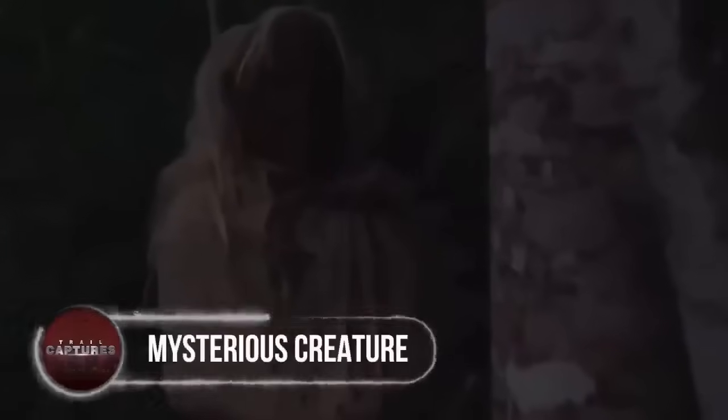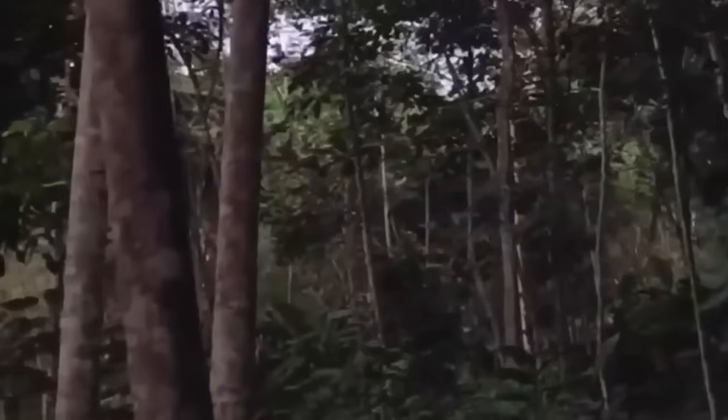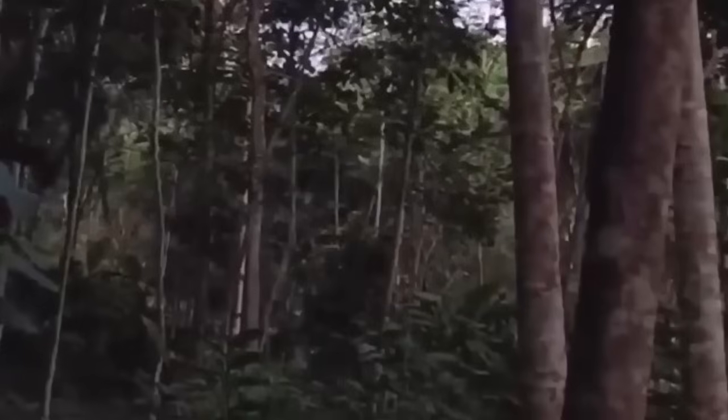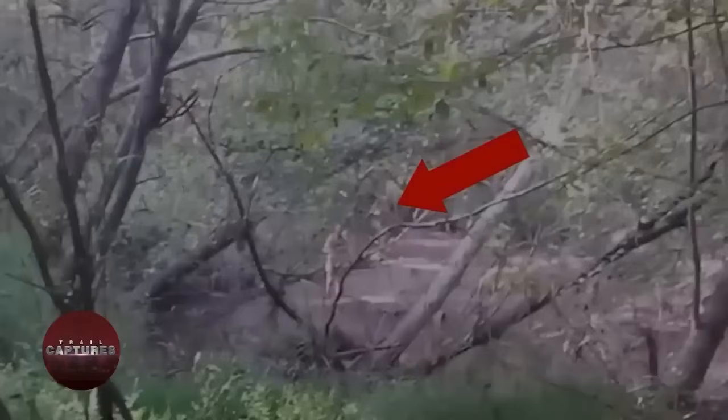Mysterious creature. In another terrifying encounter, a lone hiker walked the moonlit woods, guided only by the faint rays of silver light. Yet, as he ventured deeper into the shadows, he came face to face with a nightmare come to life. A demon-like creature, a sight straight from the pages of ancient lore or fantastical Pokemon, stood motionless before him, its sinister gaze sending chills down his spine. The hiker's breath hitched in his throat as he felt the weight of the unknown pressing upon him.